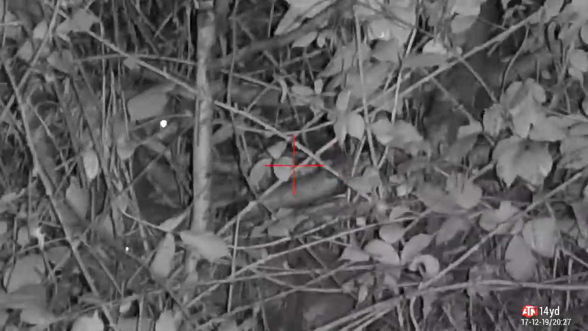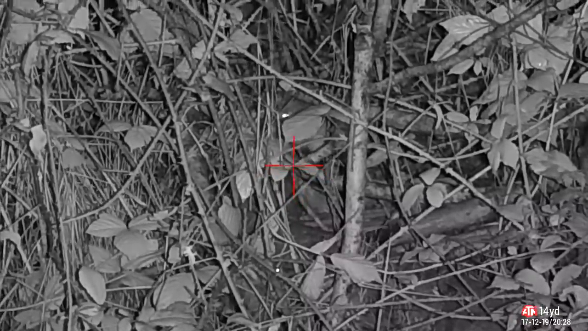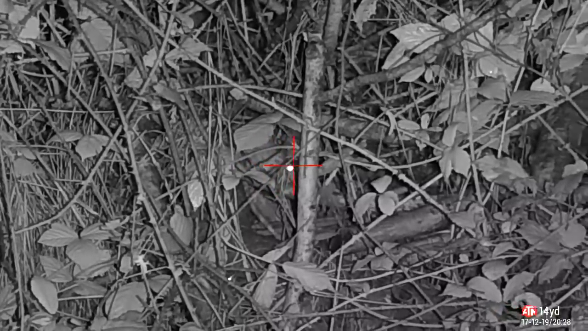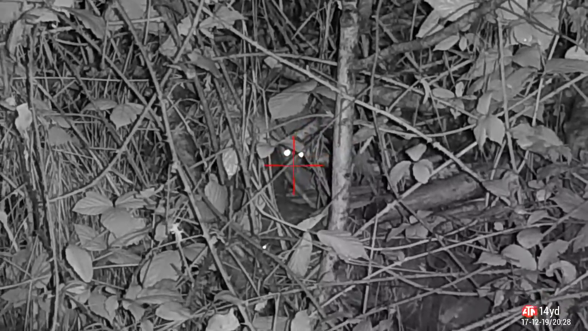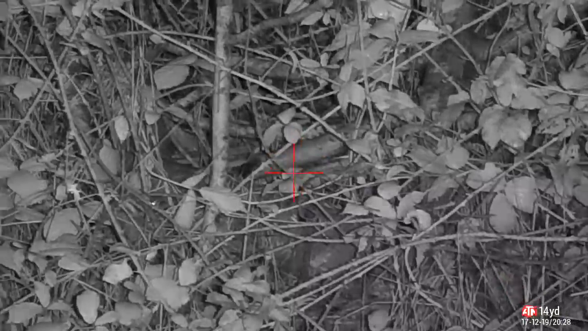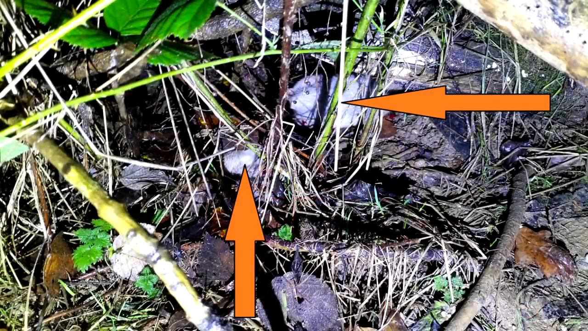nice headshot, knocks that one straight down. His buddy in the top left is wondering what the hell just happened. He's a bit daunted, I think, isn't he? He knows something's happened, he knows something bad's happened. I think he's probably smelled the blood actually. So he comes forward just to have a look, but that's just too far. Put the pellet straight through the leaf over his head and pull him down. And they both played together and now they're both lying together. Two more rats off to ratty heaven.